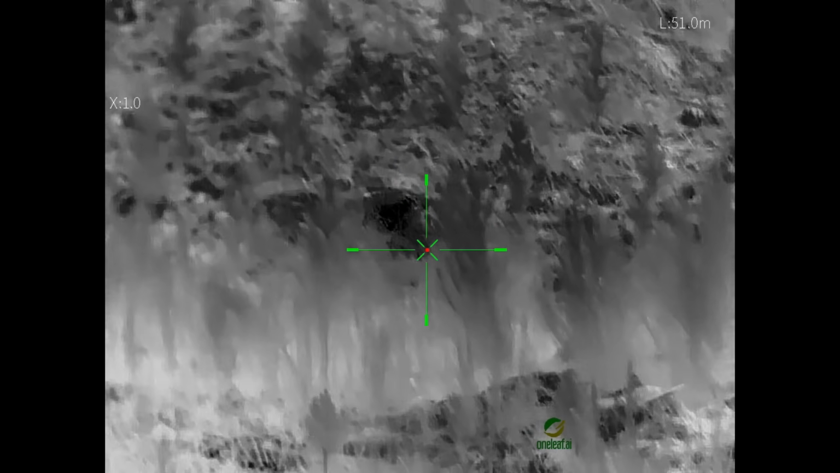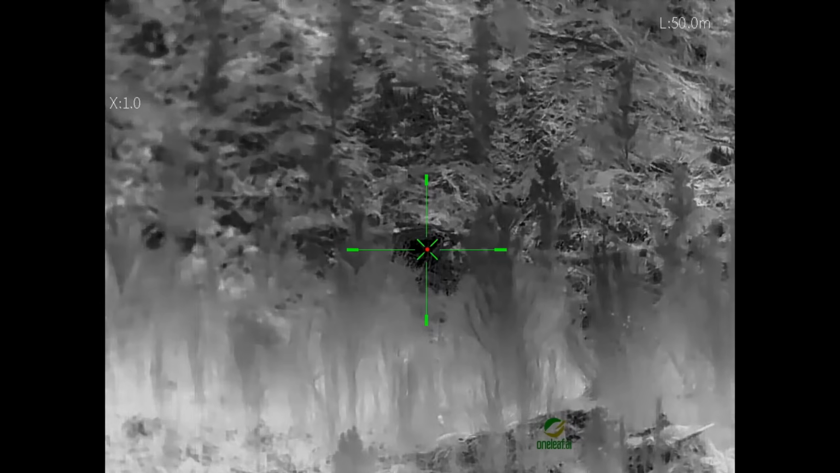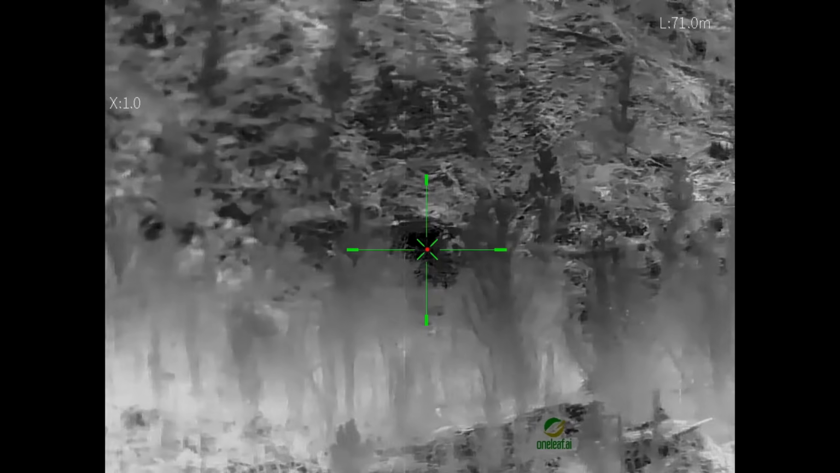72 metres. So I'll mark this spot on the GPS and I'll walk out 72 and should find it.